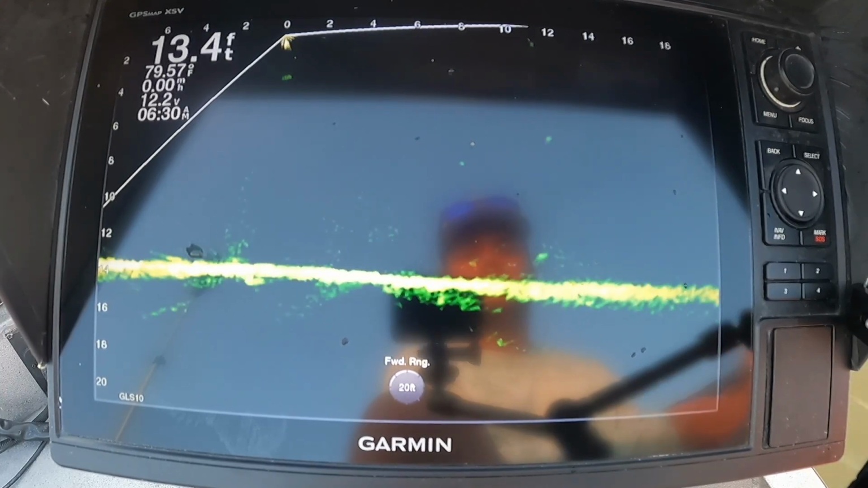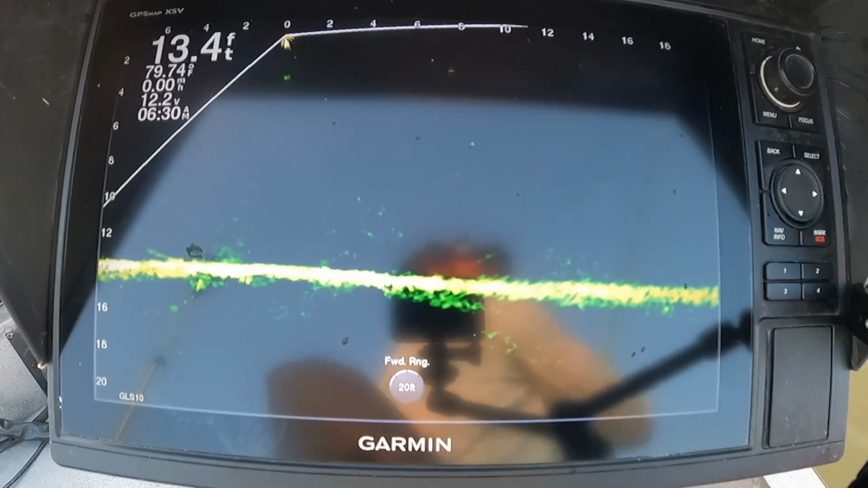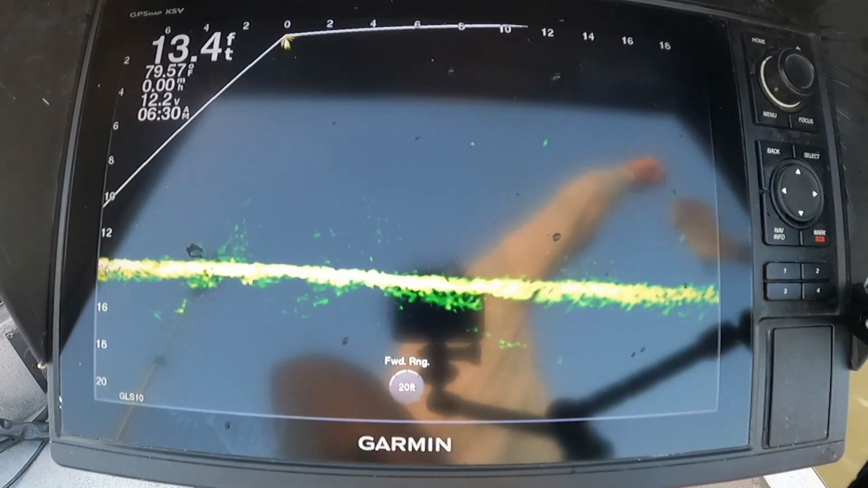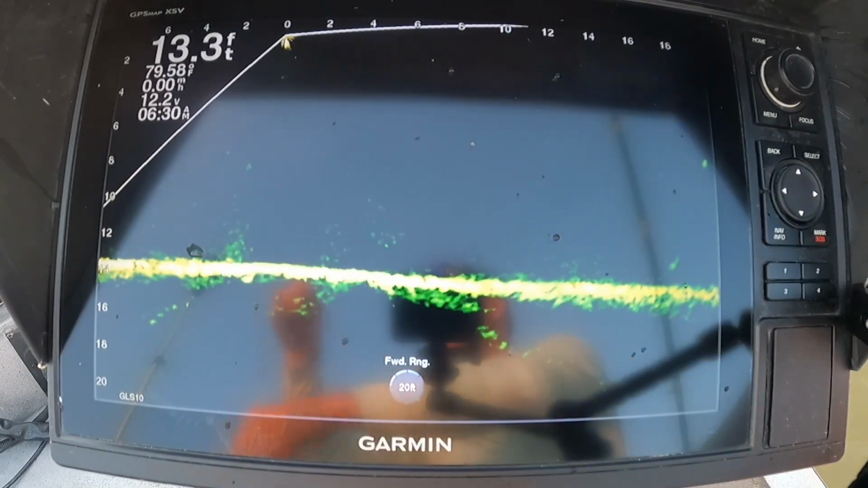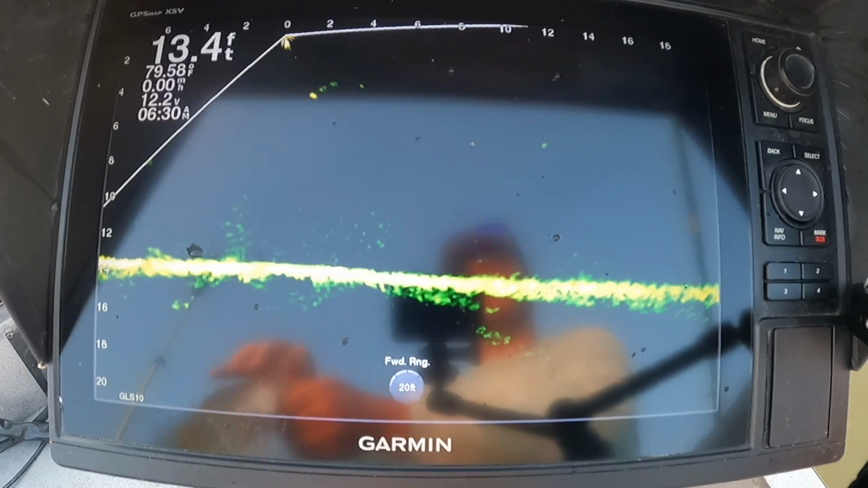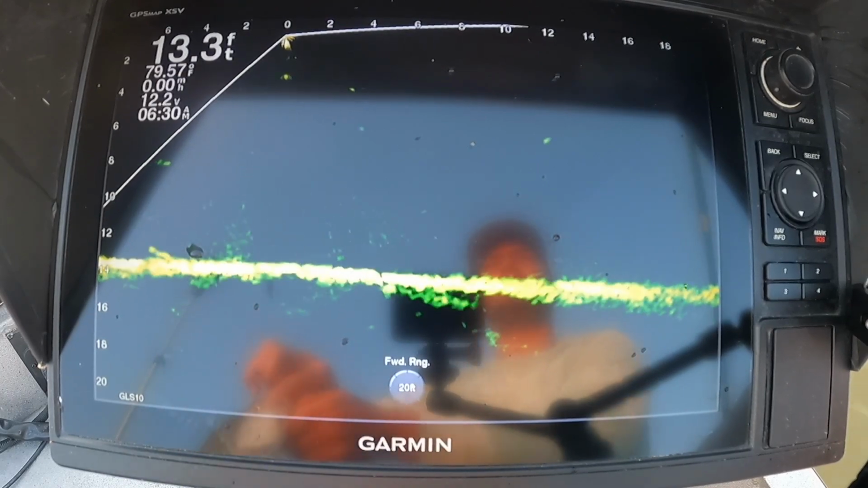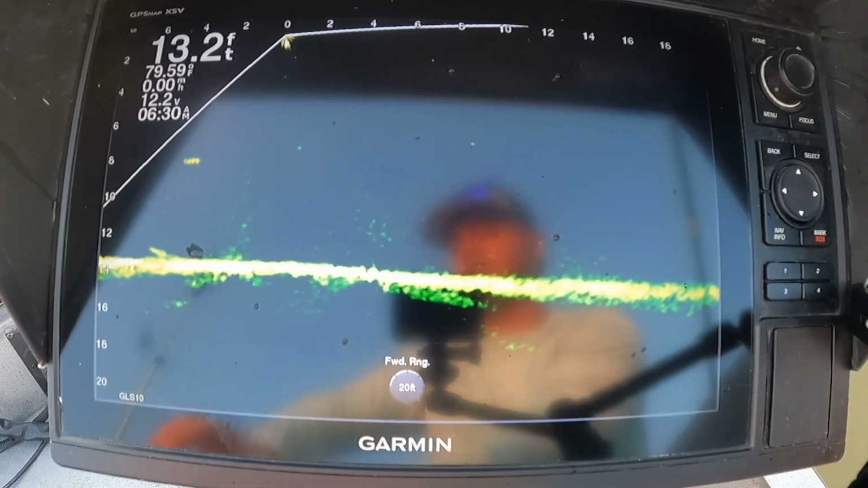Pretty good fish, just came in. Look, oh, got him. All right. I don't know if you guys could see that. He's right on the bottom. Came up, looked at it the first time. Second time, came back and got it.